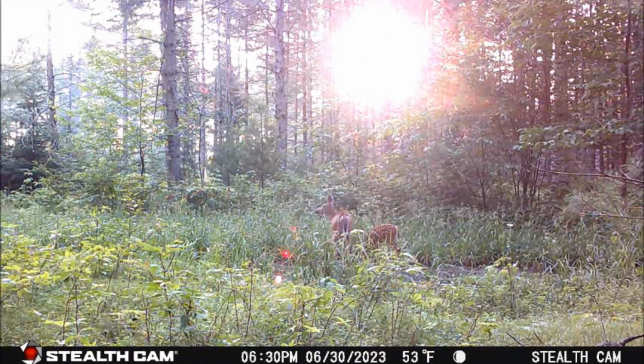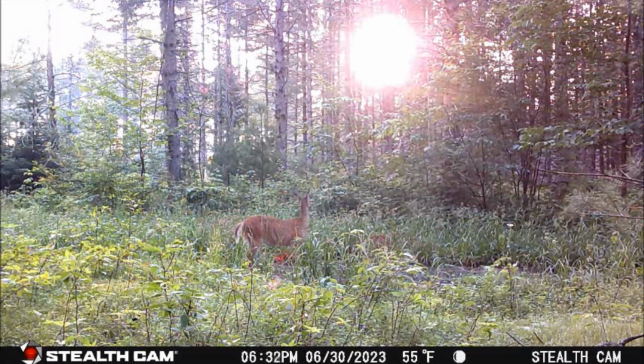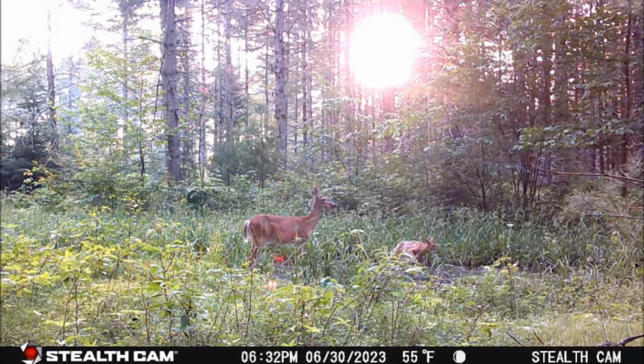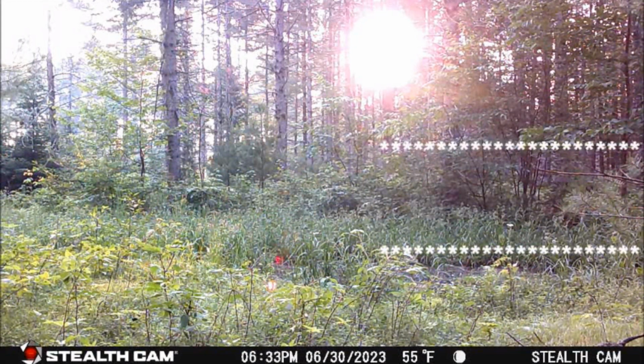Next, on July 1st at 6:30 a.m., this doe and fawn are at the water hole. Now the fawn is having a great time jumping around in the water hole while mom is feeding. But that changes quickly as mom becomes alert to danger, and both the doe and the fawn take off. Now watch the right side at the tree line and you'll see why. This coyote had designs on an easy meal for sure.